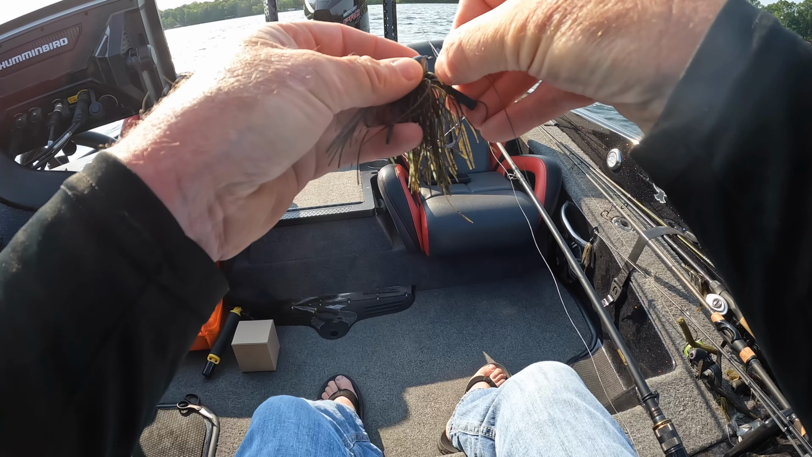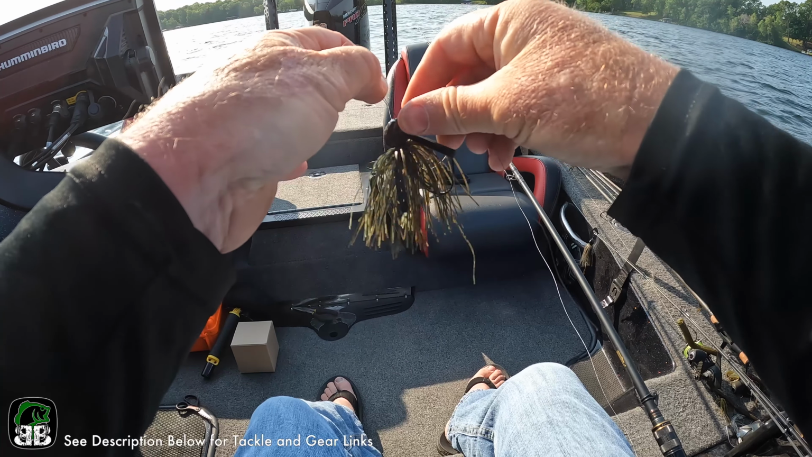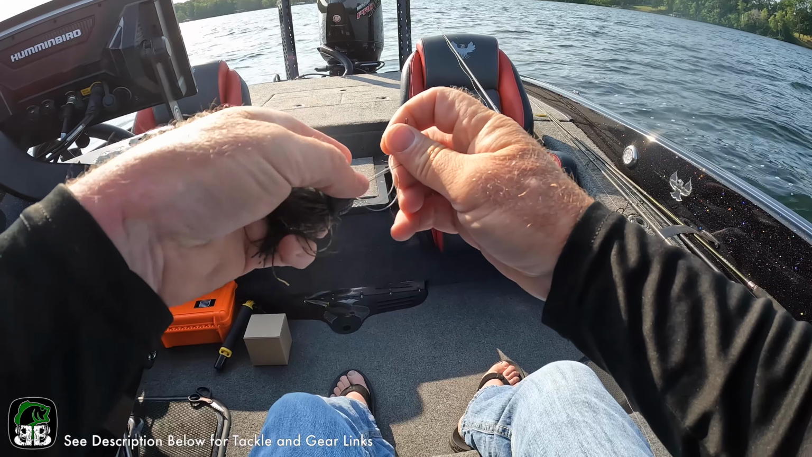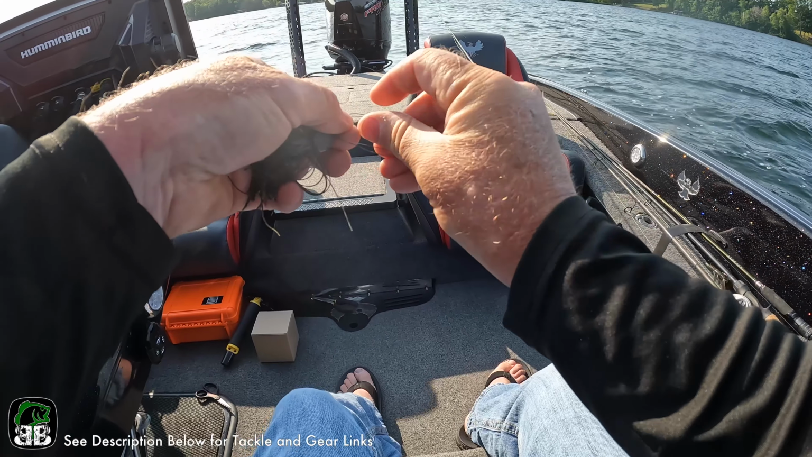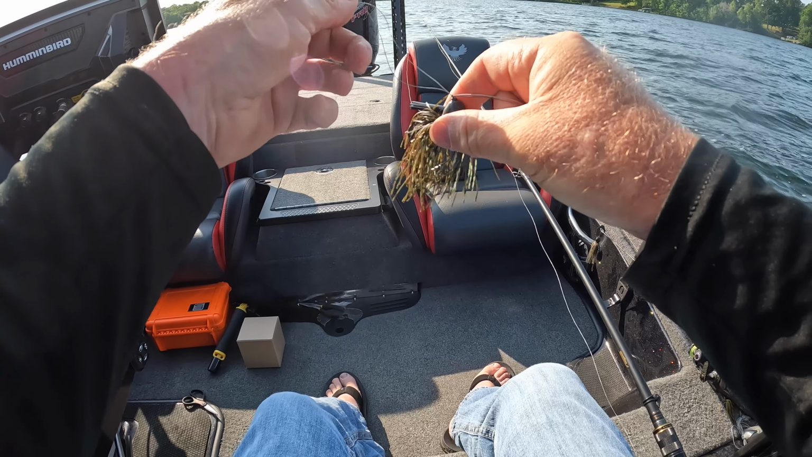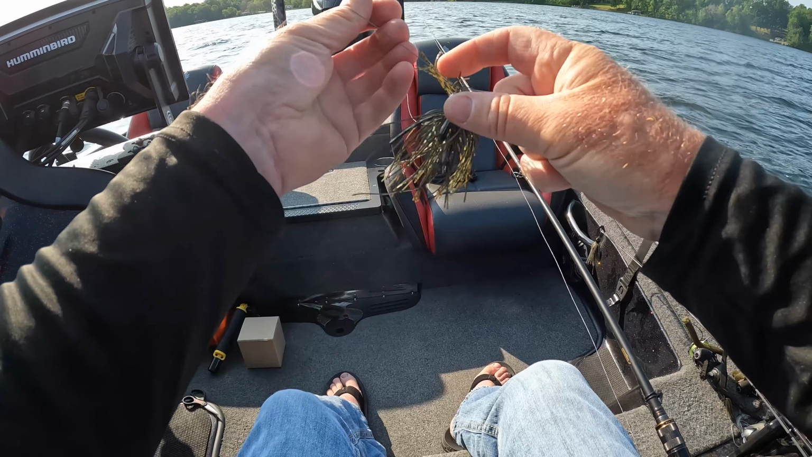Okay, so we got that 3/4 ounce AT jig, and I'm using that because I'm out in 10 to 15 feet of water, which isn't extremely deep, but I want bottom contact. I want that thing to fall fast and crash into the bottom and let me stay there when I drag it along the bottom.